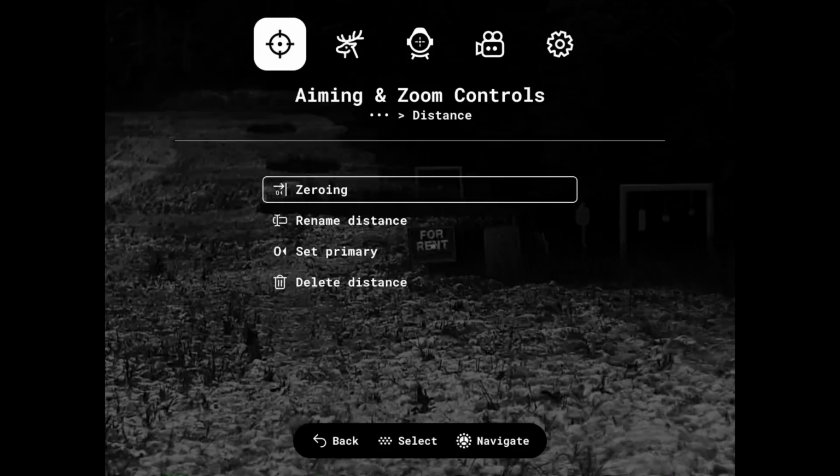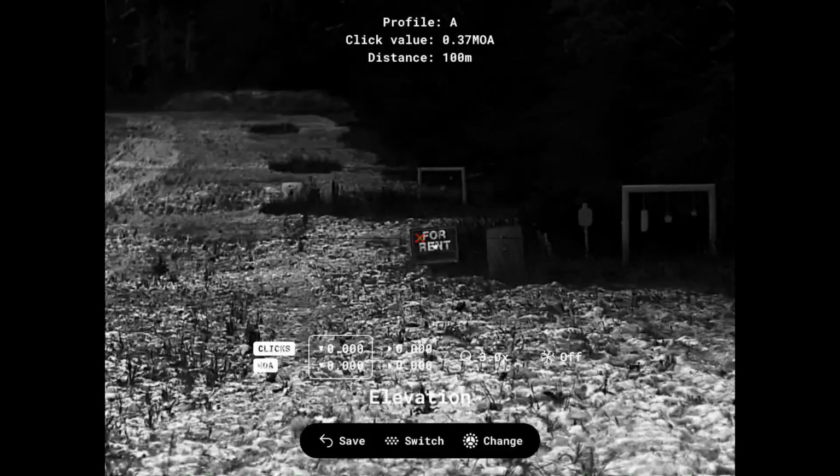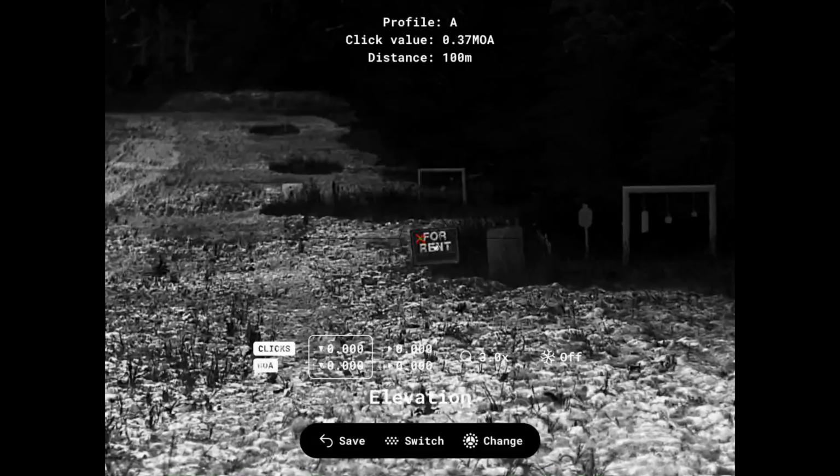Now that we are in this menu, you will click your menu button once more to move over to your elevation. And then you click it again, and then that's your windage. There's your zoom. So now what I always recommend is that when we move over to our zoom, I would recommend to bump it up to 6 or 12 times. That way you can really see what you're doing.